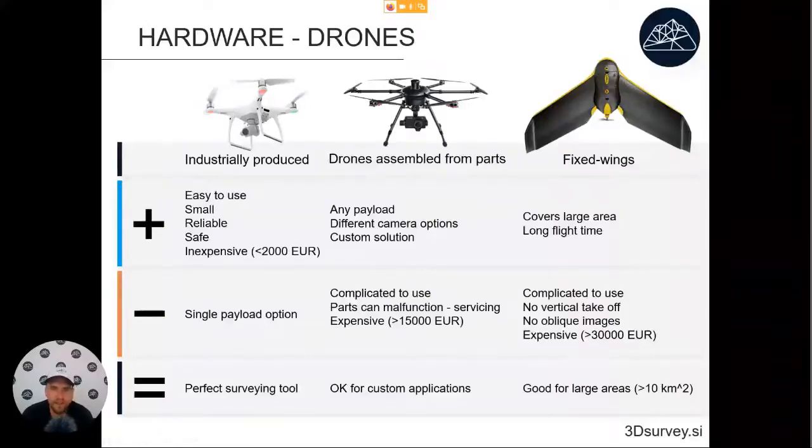small, and inexpensive. On the other hand, drones assembled from parts usually will be a lot more expensive than industrially produced ones. Their benefit is that you can put any kind of payload onto them. So very often they will have different camera options. They are good for some custom applications, but they tend to be a lot more complicated to use. And the worst part about them is that some parts can malfunction. So servicing is something that you need to do on a regular basis.